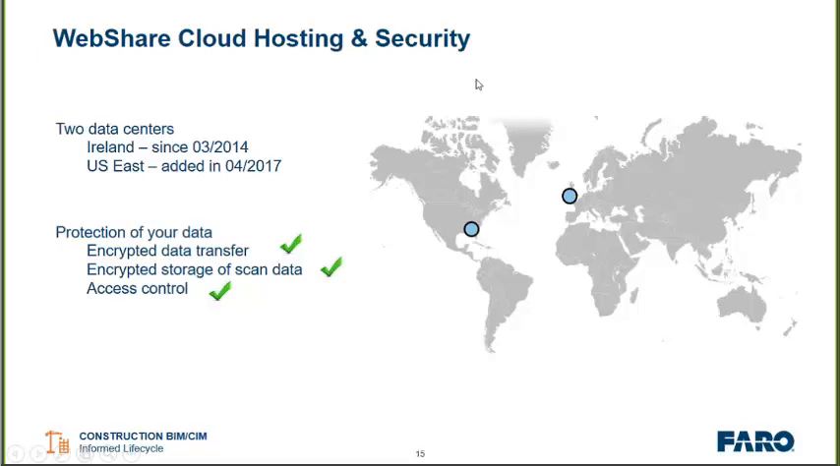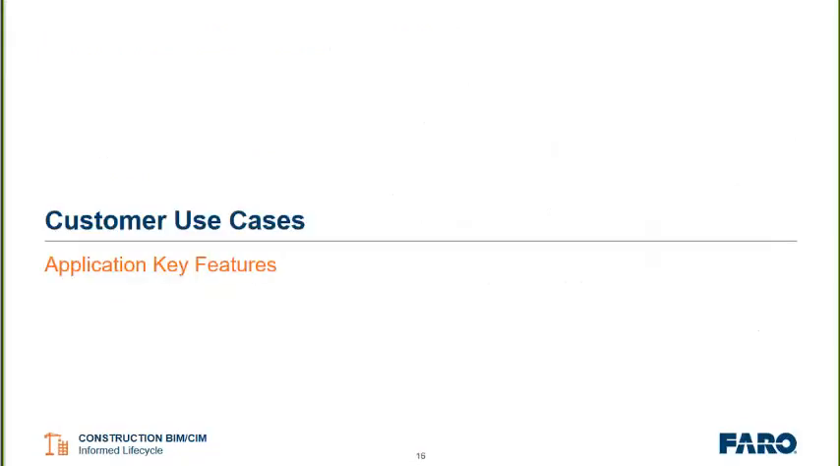And it is encrypted both in the storage and also the transfer of the data. So when you're uploading or downloading any data, as well as the storage on the server itself, it is encrypted throughout that whole process. And you saw Cutter mention some of the access control capabilities. So only people given rights to access the data are able to view it.